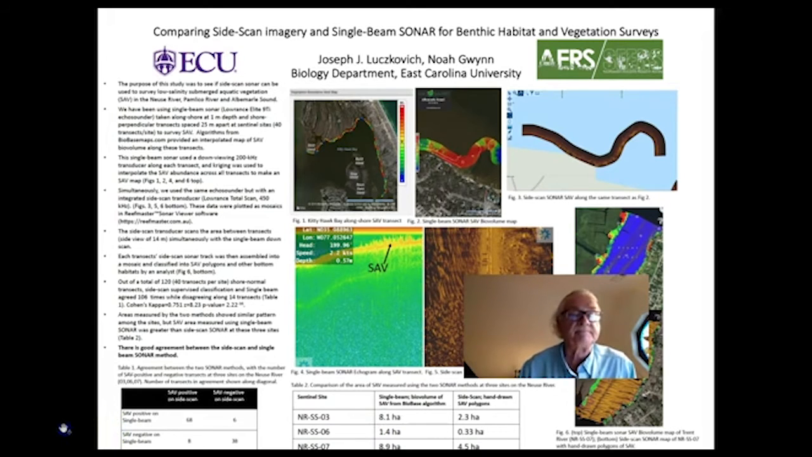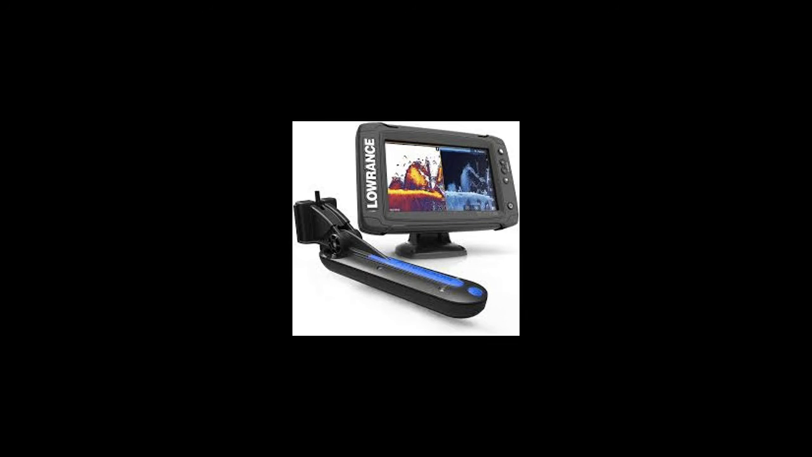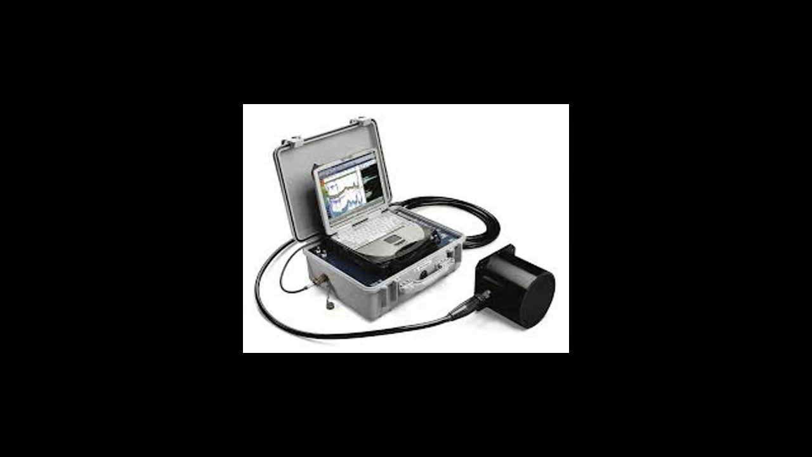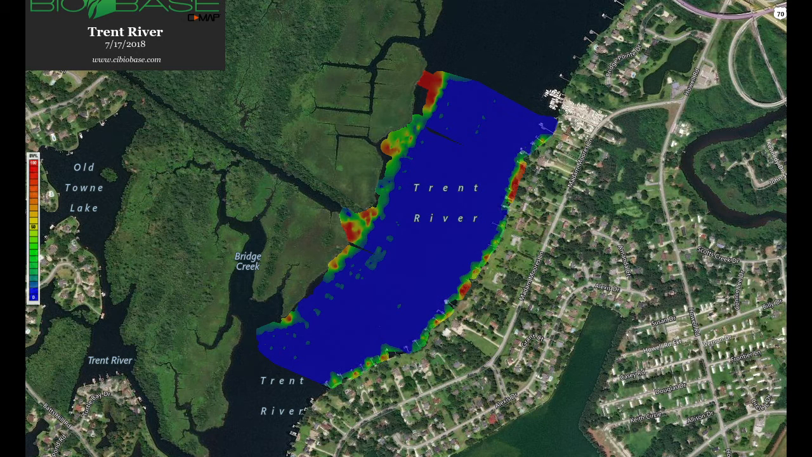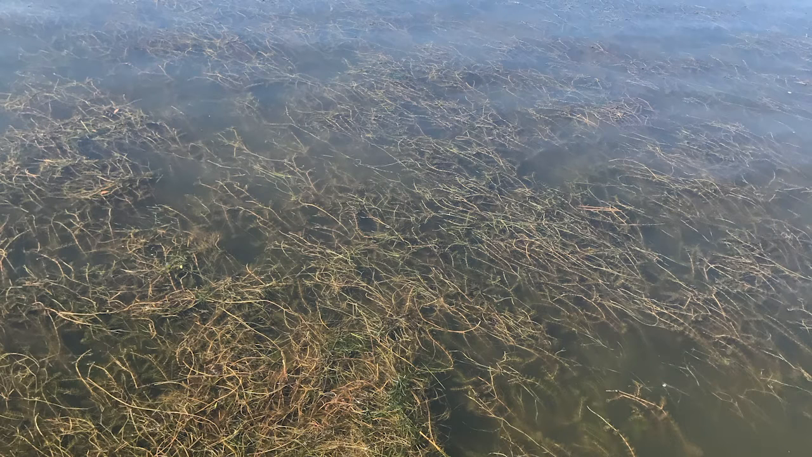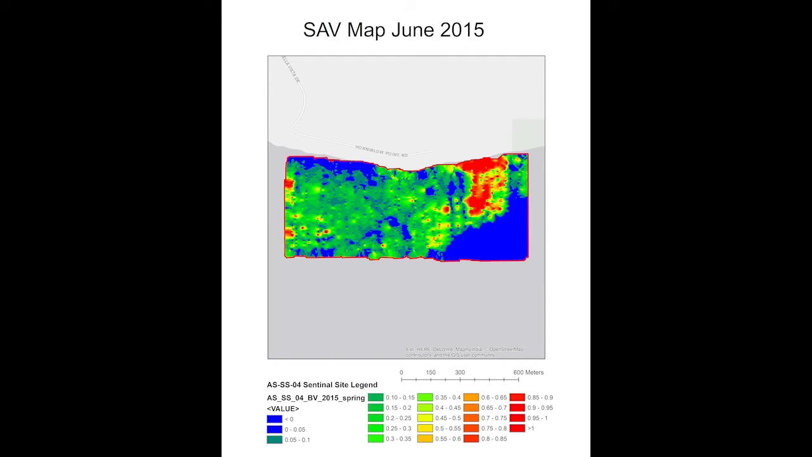Okay, I want to show you some pictures of our sonar. This is the Lowrance and Total Scan. This is the DTX from Biosonics. We run 40 shore normal transects at a sentinel site. This is the Trent River site, and you get a map from Biobase that shows where the SAV is densest. That's the red areas on the map.